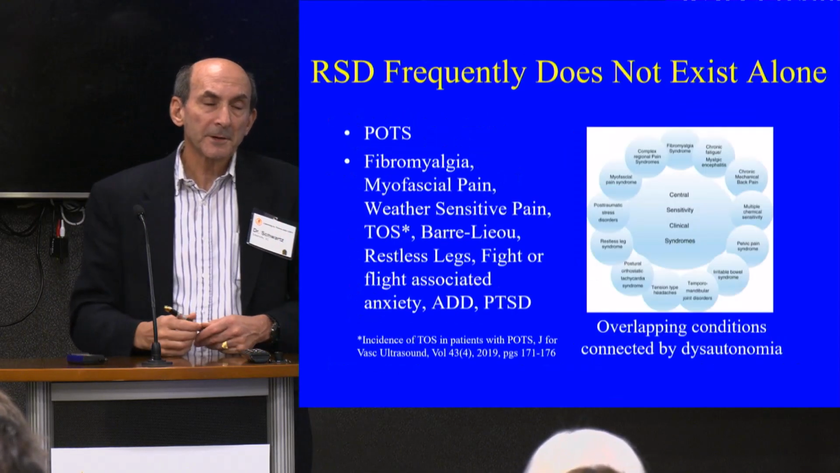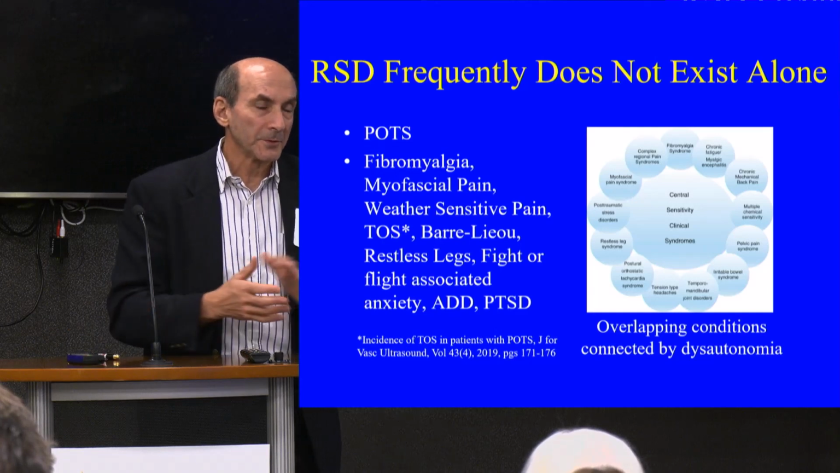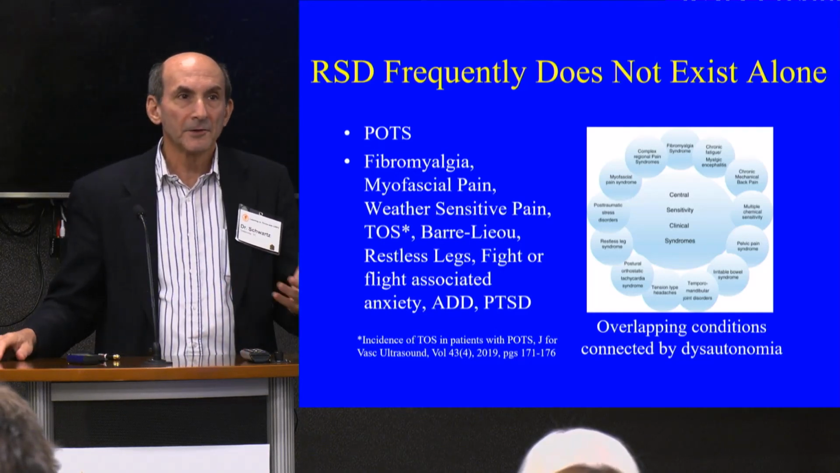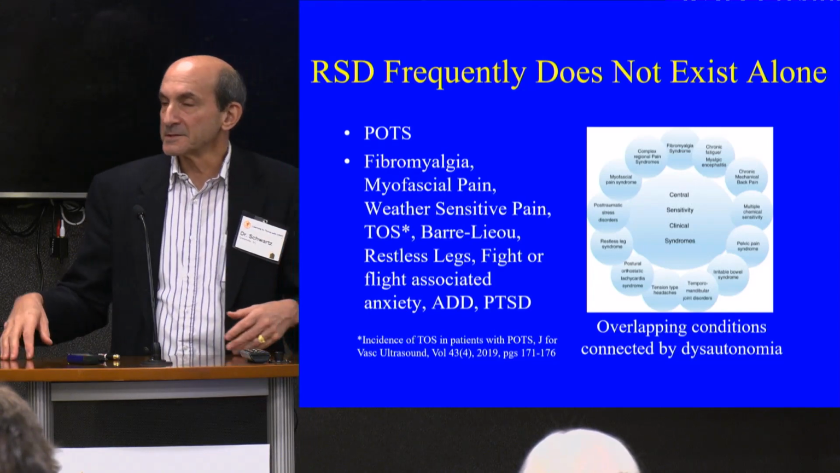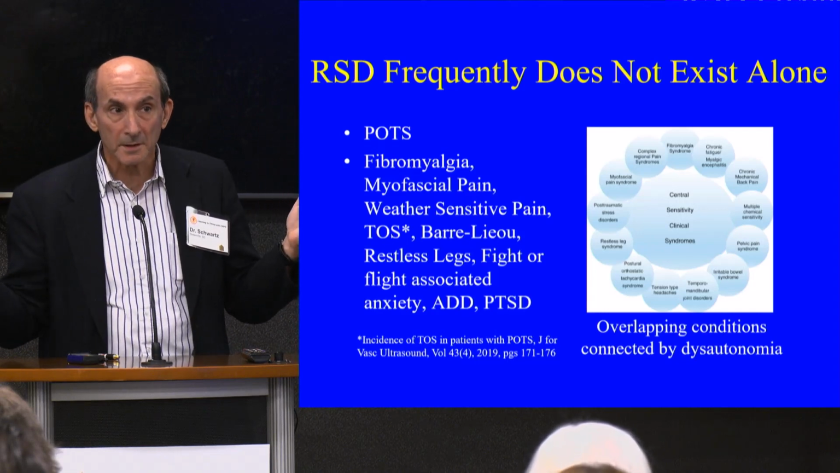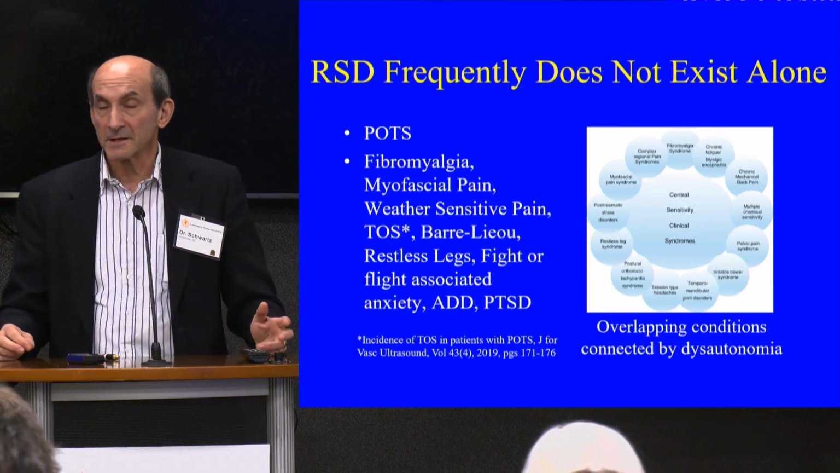And RSD frequently does not exist alone. Again, not a lot of people read the book. Well, I have RSD and nothing else. That's not that common, actually. Usually you have other things. Postural orthostatic tachycardic syndrome, people that stand up and their heart rate goes fast and their blood pressure drops out. That's a dysautonomia. Okay? Fibromyalgia, 2 out of 3 say they have weather-sensitive pain.